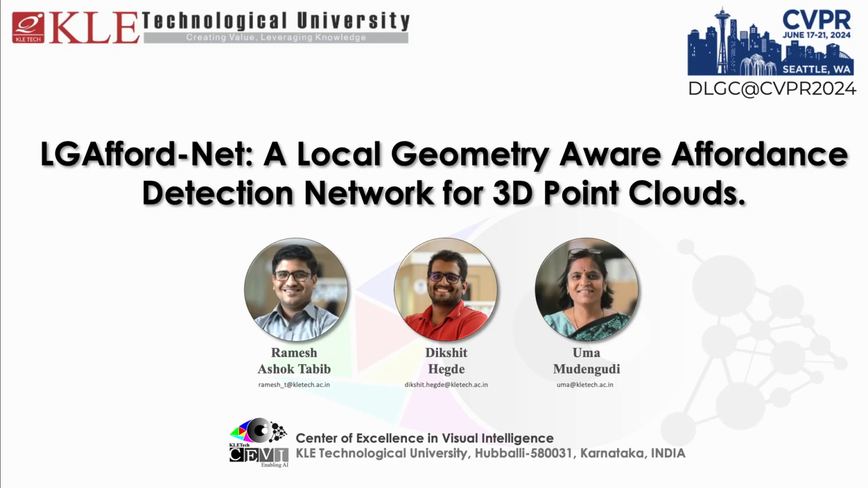Hello everyone, I am Dikshit Hegde and today I will be presenting LGAffordNet, a local geometry aware affordance detection network for 3D point clouds. This work is carried out along with Ramesh Ashoktabir and Uma Mudengudi from the Center of Excellence in Visual Intelligence at Kerala Technological University, India.